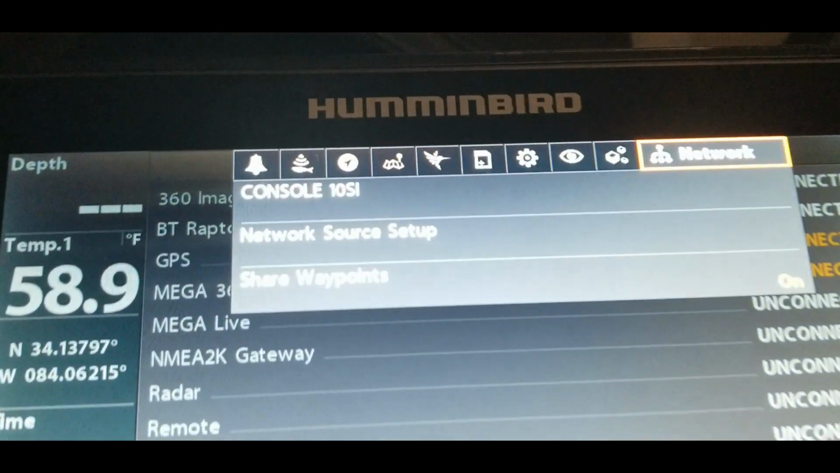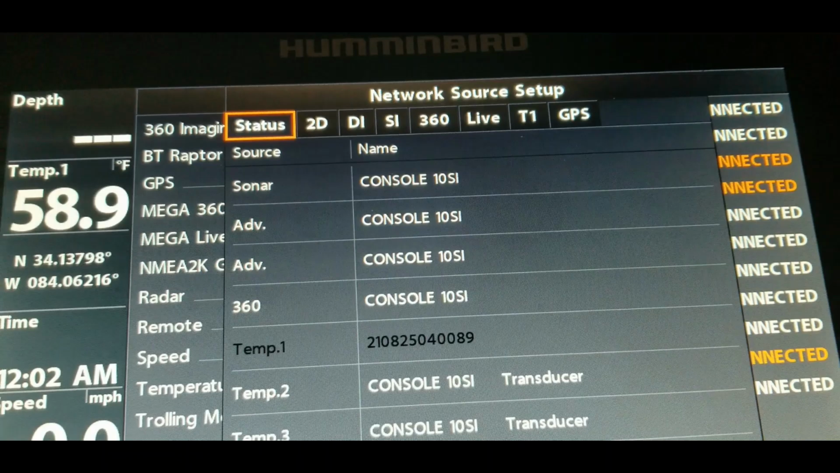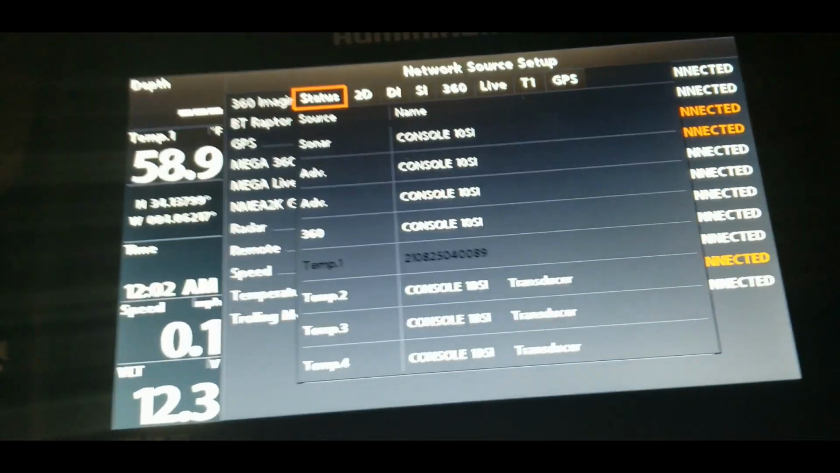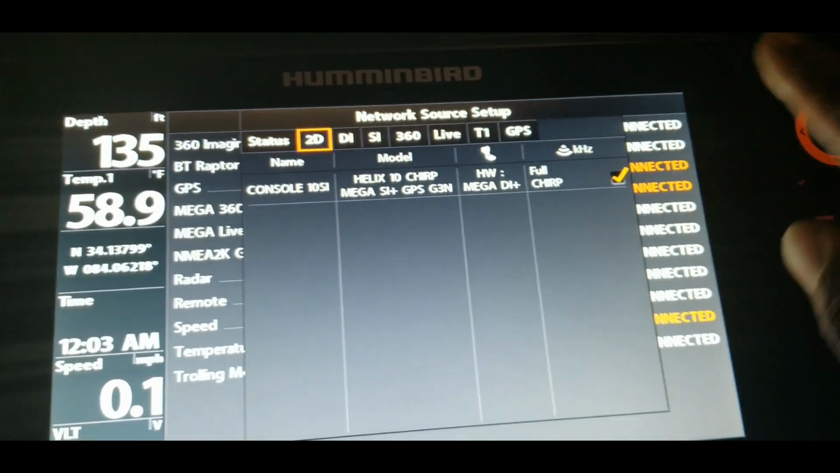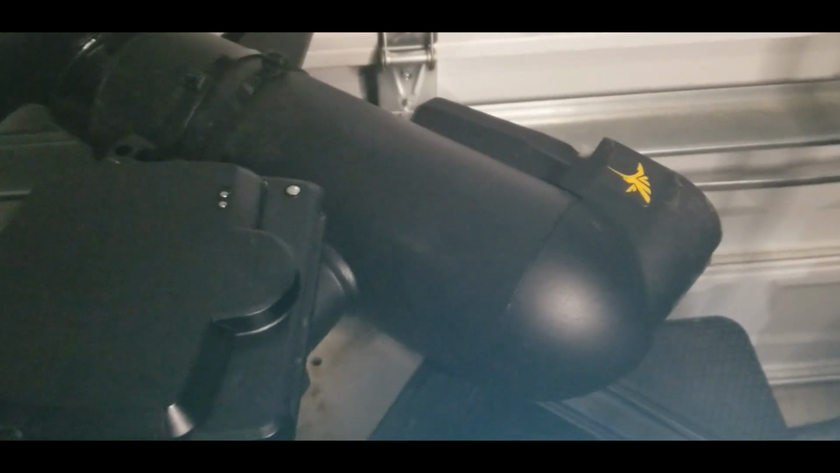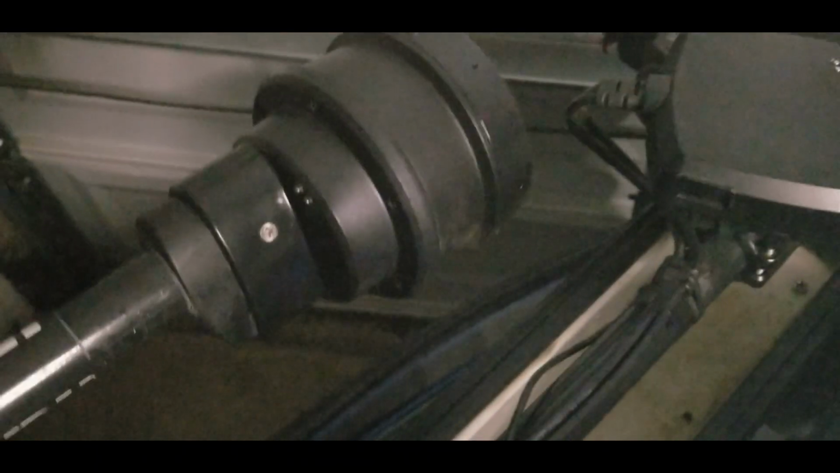And we want to go to network source setup again. Hit the right arrow key, and there we go. So you can see the units that are connected right here. All right, so let's just go through here. So we're at 2D. When we go over to 2D, this unit right here is connected to the transducer itself. So on this boat, I have my transducer for the trolling motor, which is a mega down imaging. We have the mega live, and we have the 360.